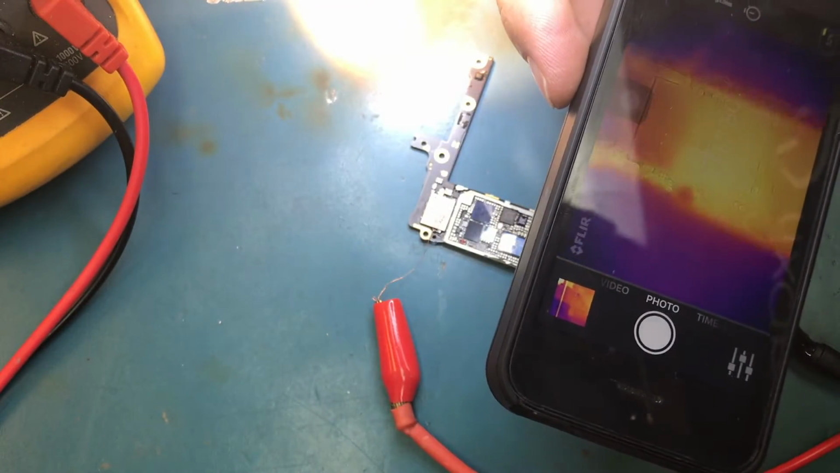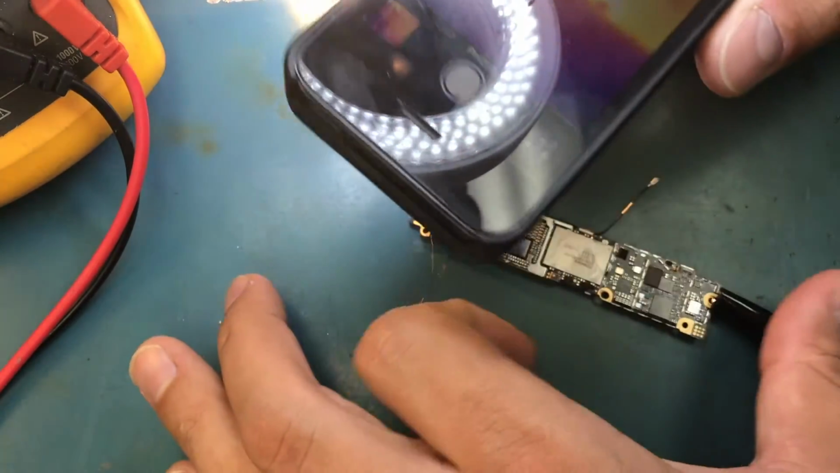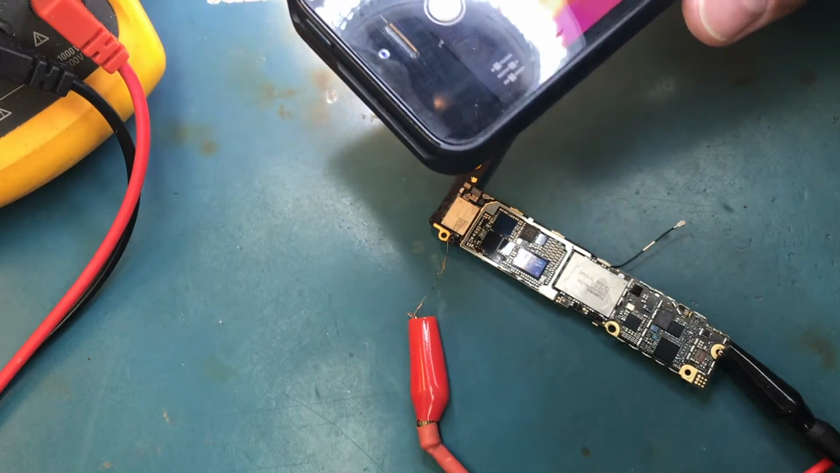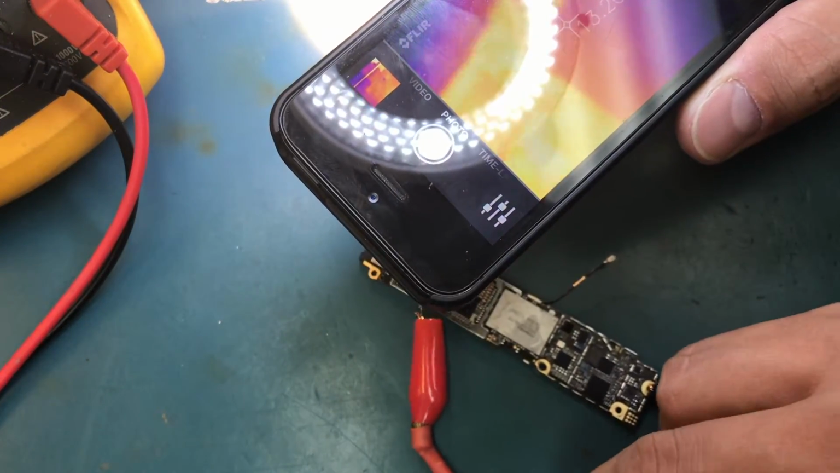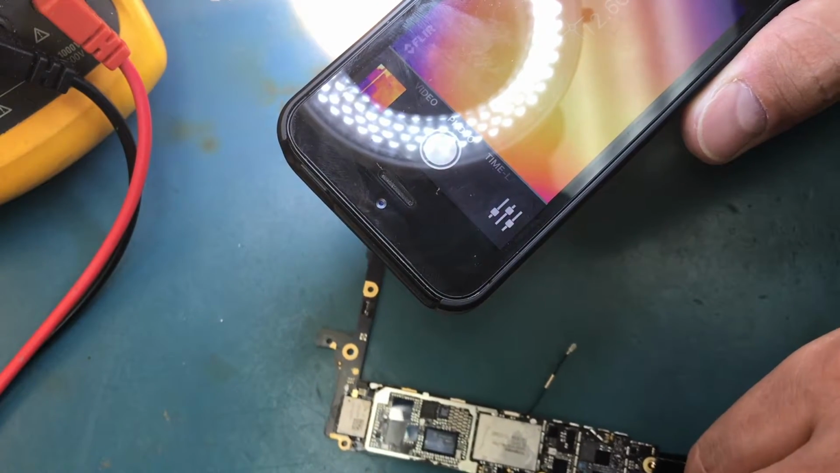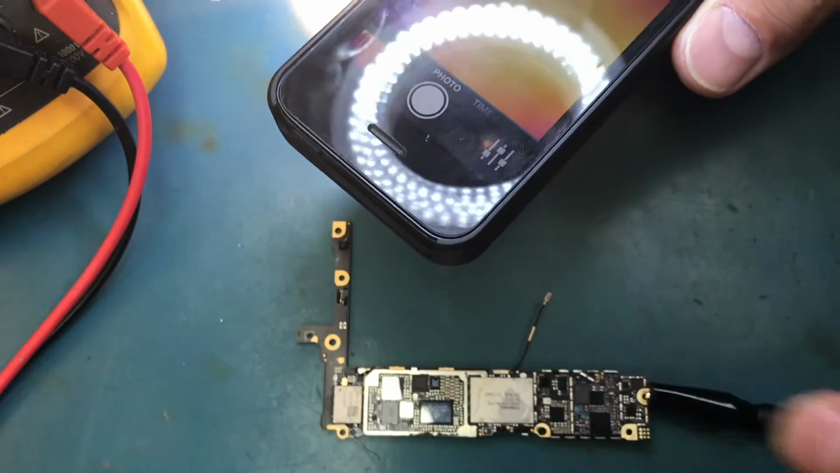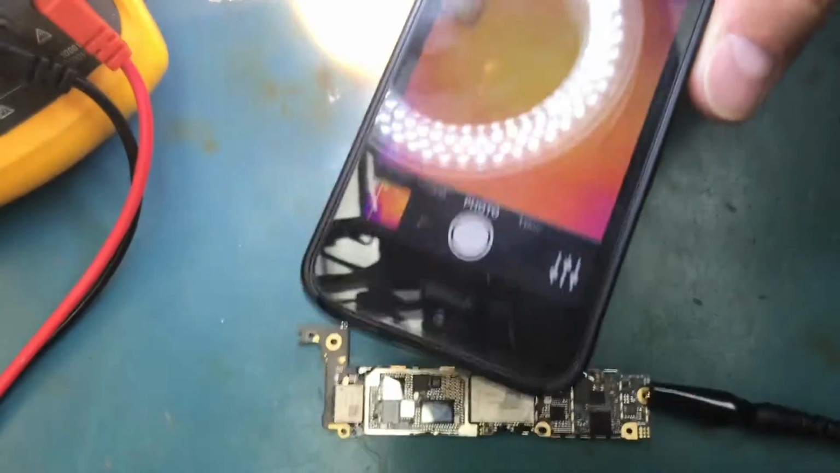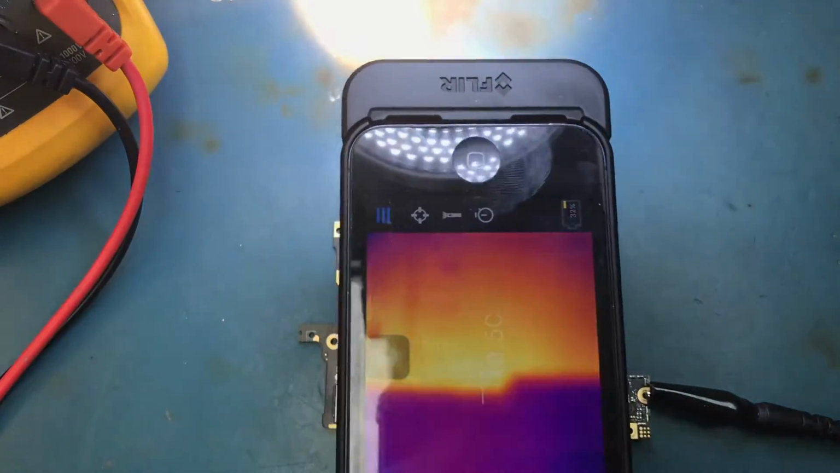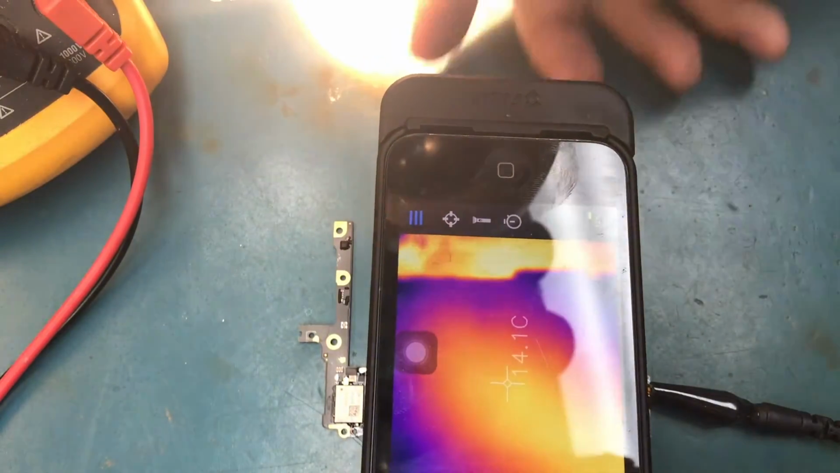The image is a little shifted, but let me point it to the camera as much as possible. Let me turn off the microscope light for a second.